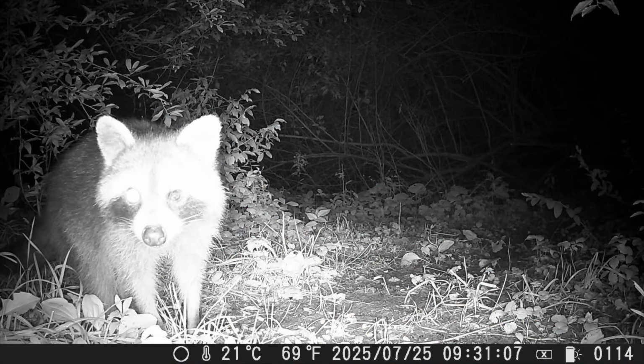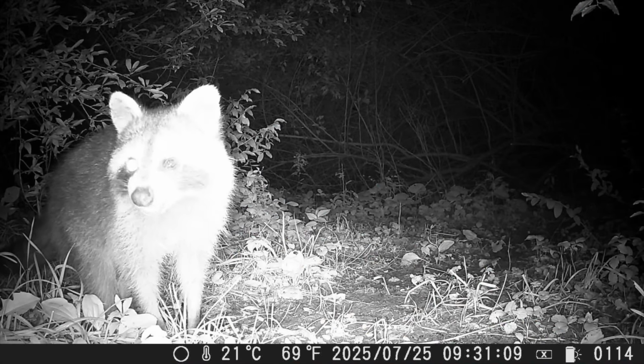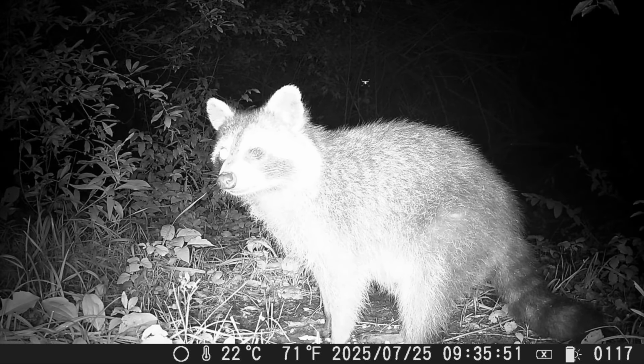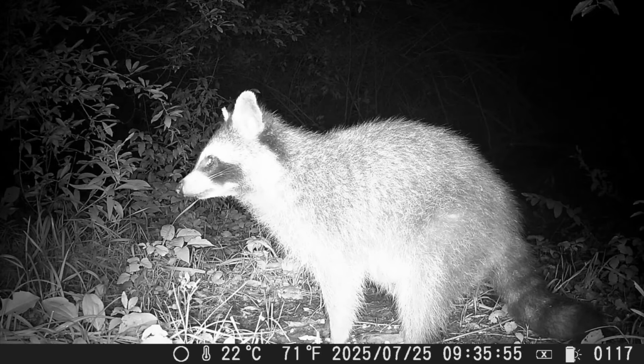If the raccoons aren't eating, how do they spend their evenings? What do they do all night? This is Willie, and he does seem to be alone right now. Usually he'll have dinner with some of the others. I think he's the dad.